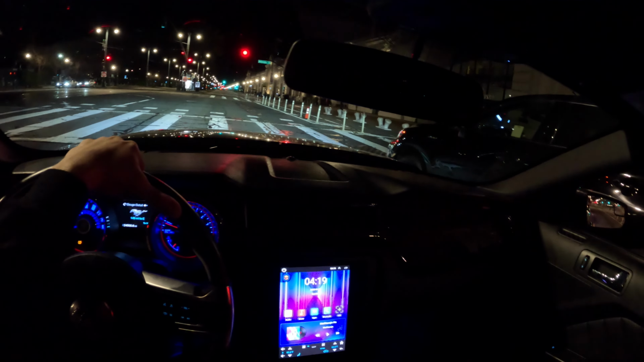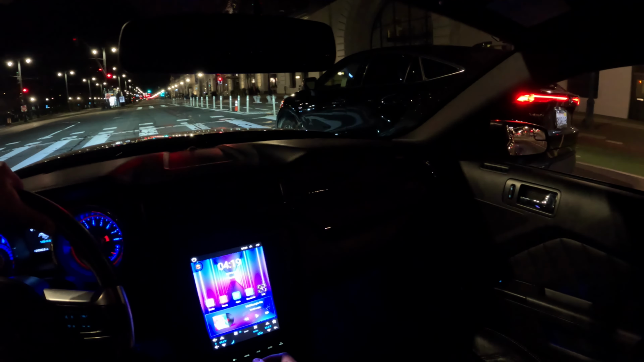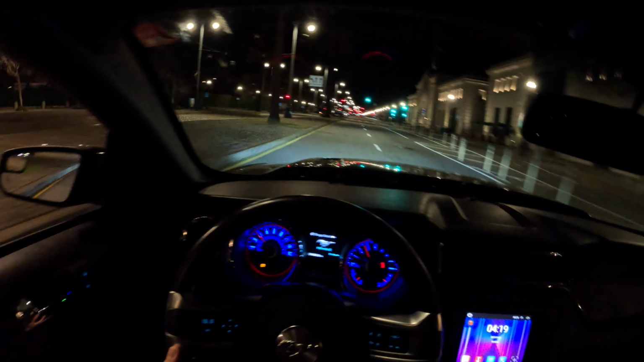Oh, this guy wants to race. What is that, a hybrid? Put this in fourth. Give him a fighting chance. Is that police over there too? God damn, they're everywhere. Oh, that's fucking cheating. All right. Ready? 1, 2, 3, go. Got him out of there. Didn't even see it coming.